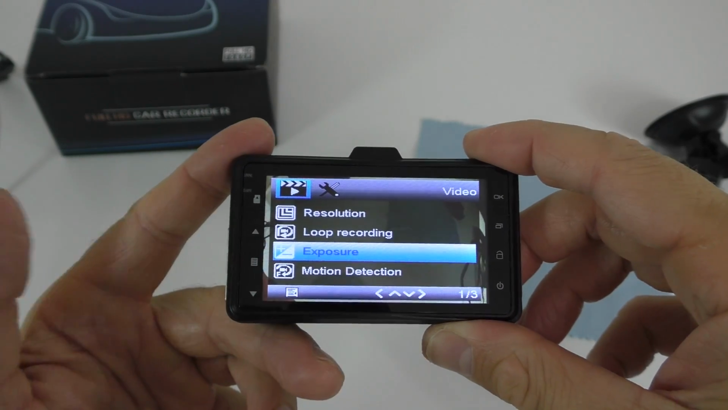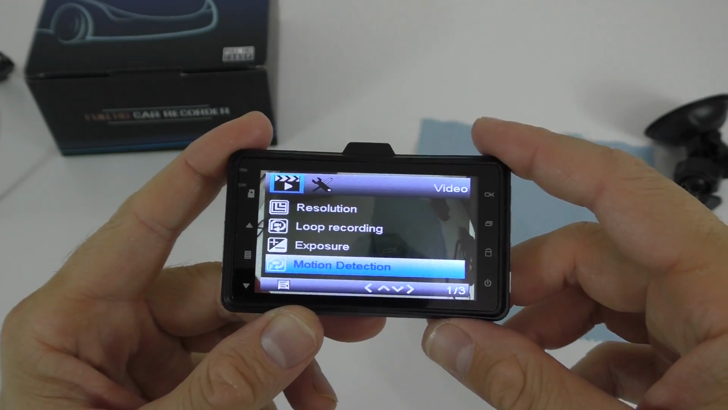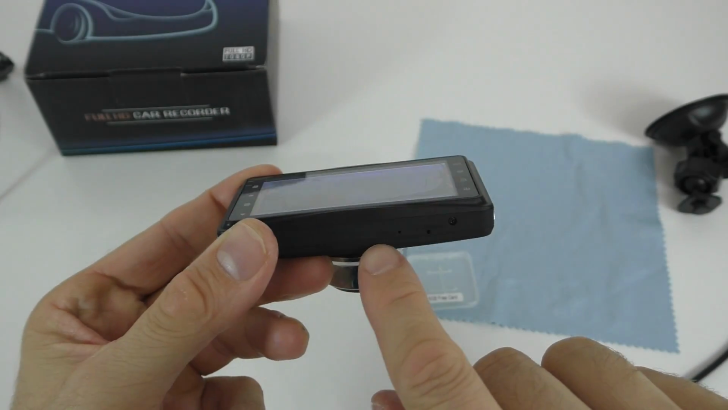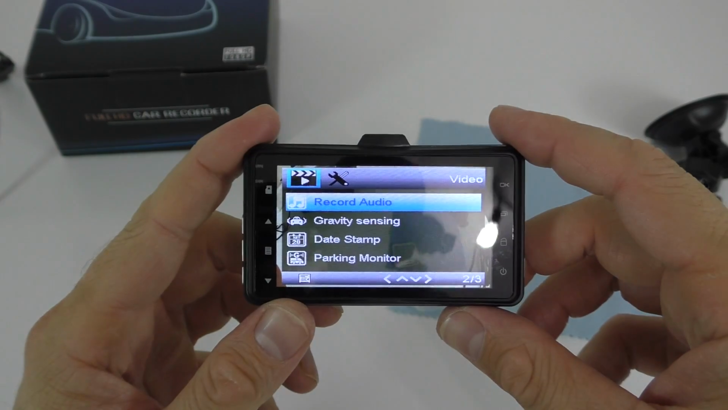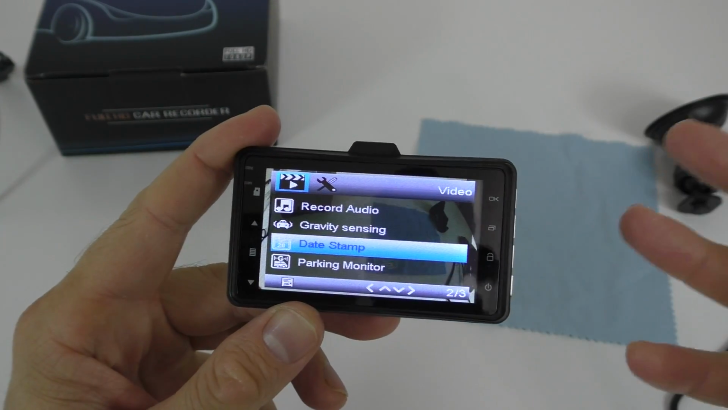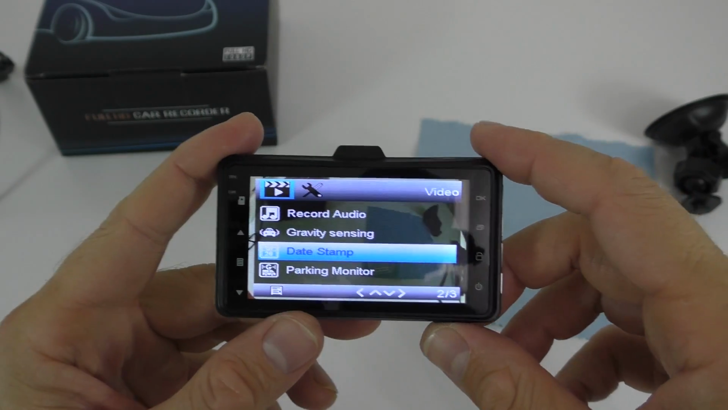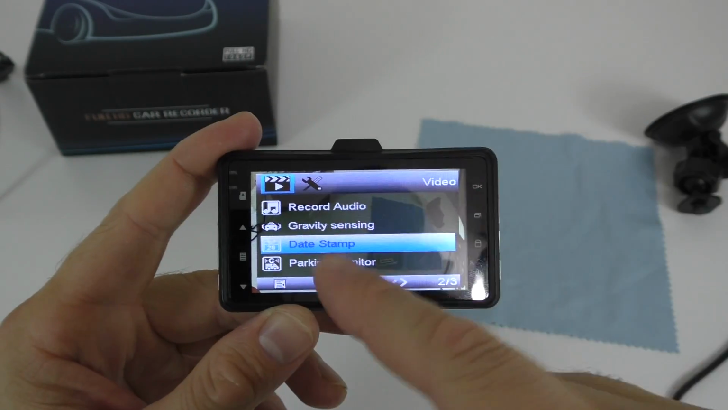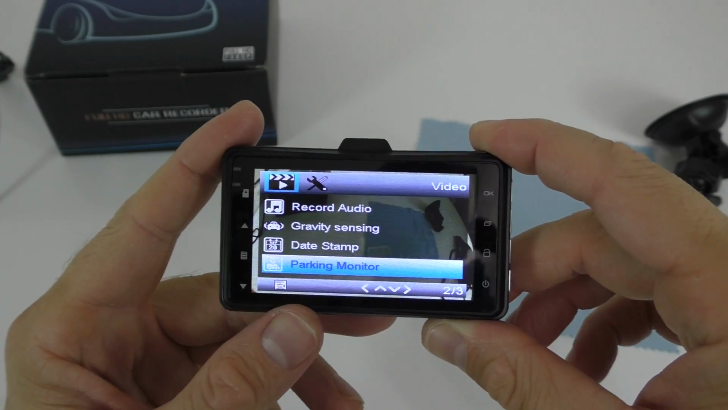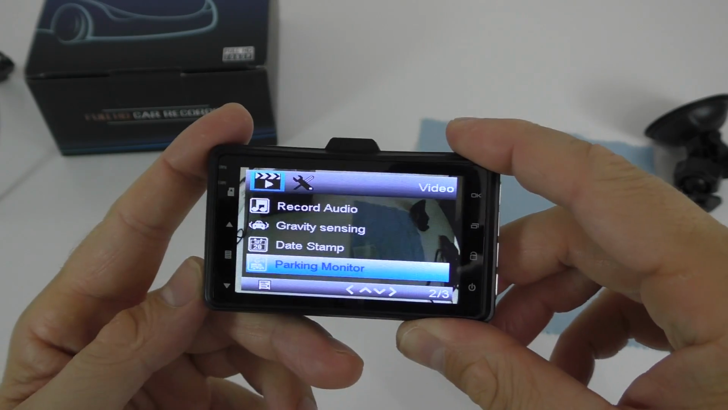Exposure, very straightforward. Motion detection, the camera will stop recording if the car is not moving. Record audio will turn on or off the microphone at the bottom of the camera. Date stamp, if you want to have the date and the time onto the recording, and I will show you my recordings later on, and I have the date stamp onto the recordings. And the parking monitor, the camera will detect any motion and will do a little recording.